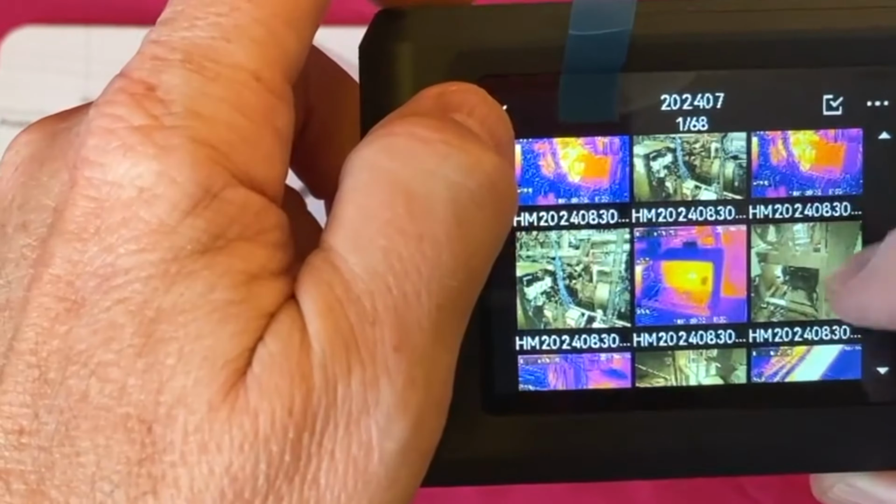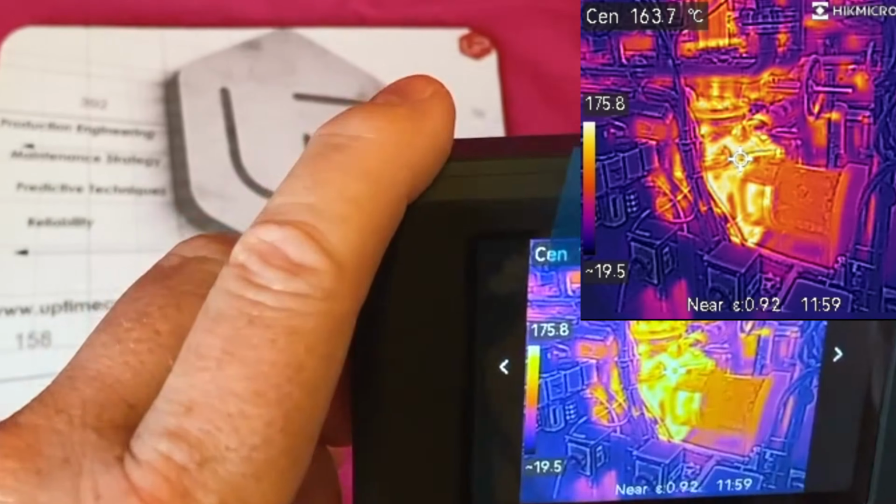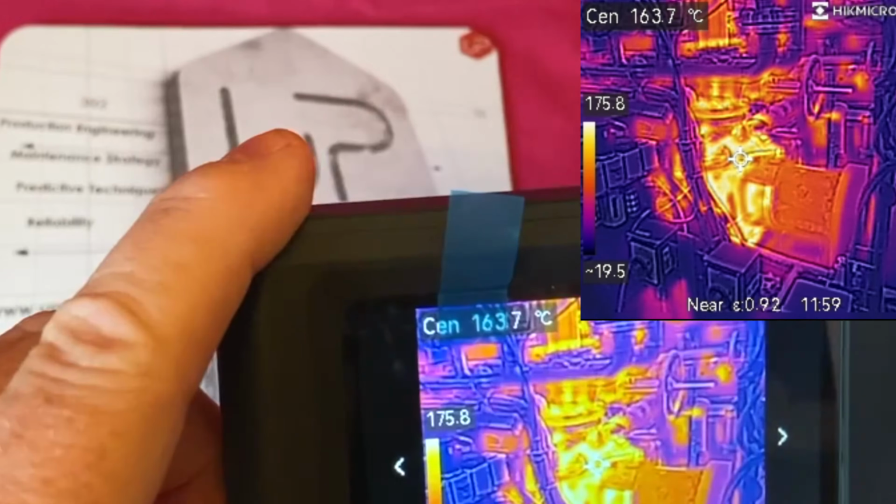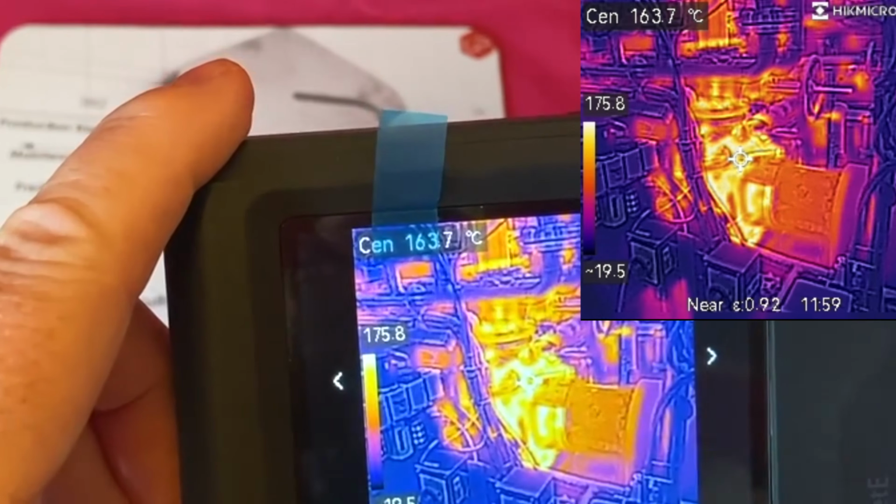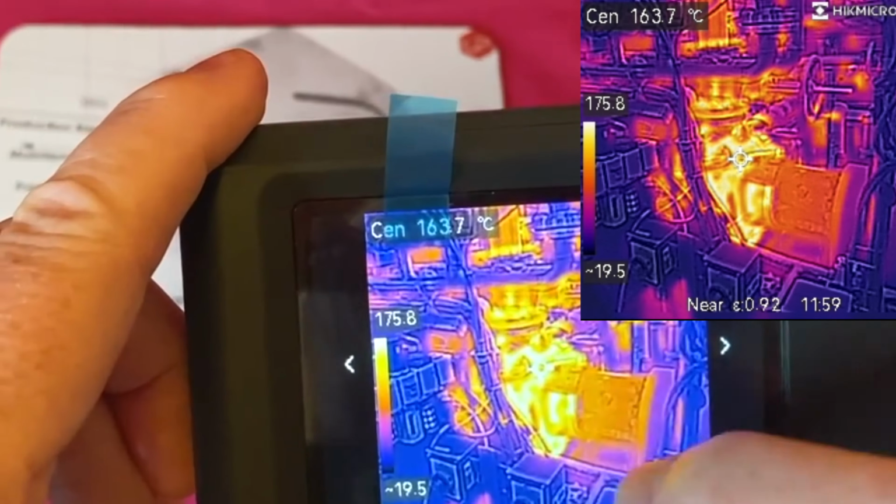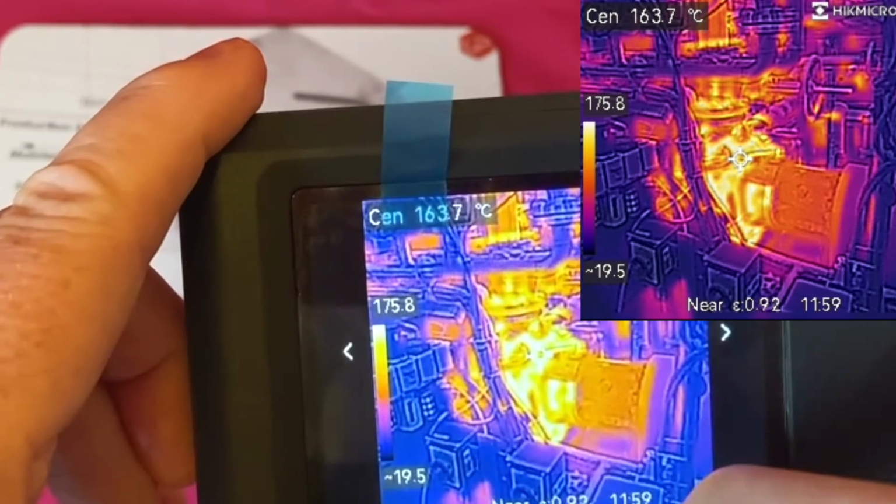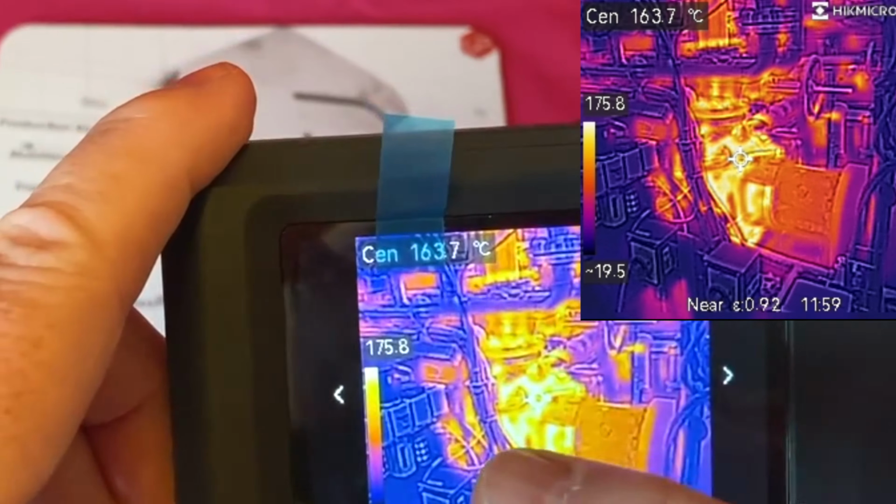Let's have a look at an image we took yesterday. This is of a hot oil fryer. So we're looking at something that's the center spot was 163.7. This carries 180 degree oil. So you can see we took it at 11:59, and gives us our emissivity there, it's 0.92.